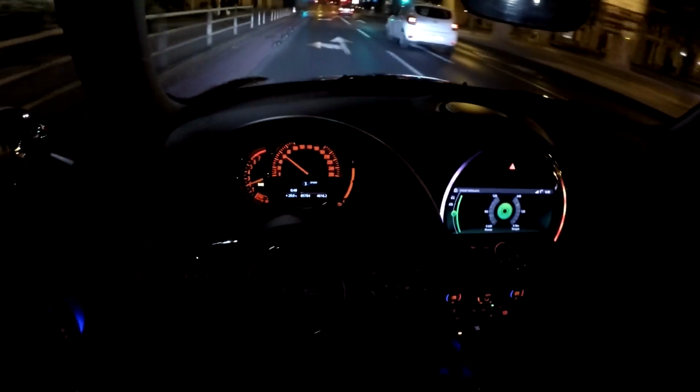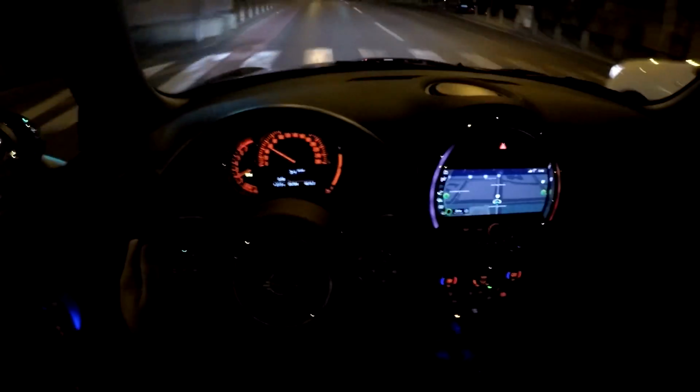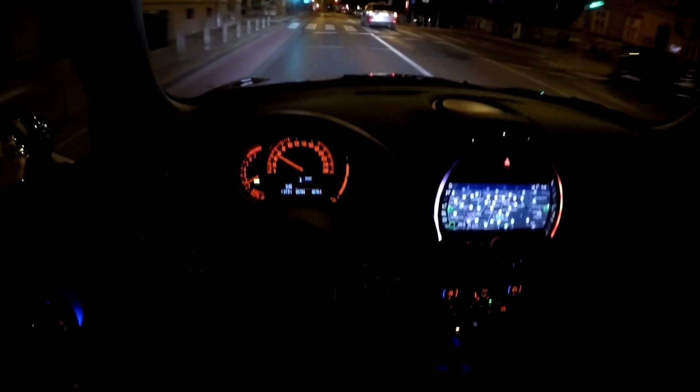Now let me go back here to the navigation, since we are driving in the center and there's a lot of nice buildings around us, and you can see them all also over here.